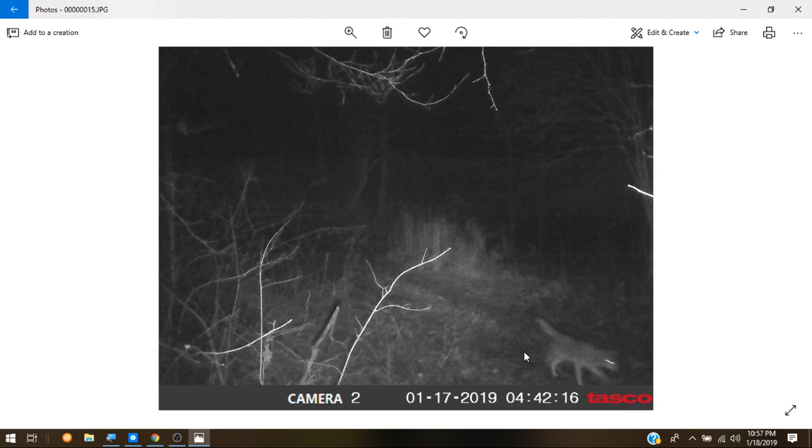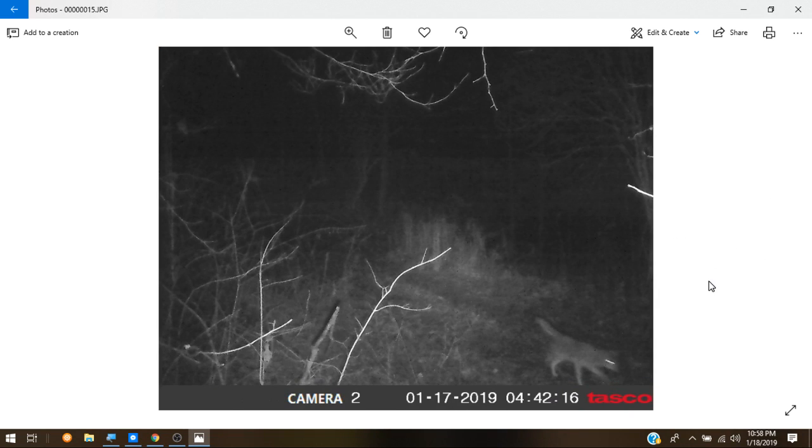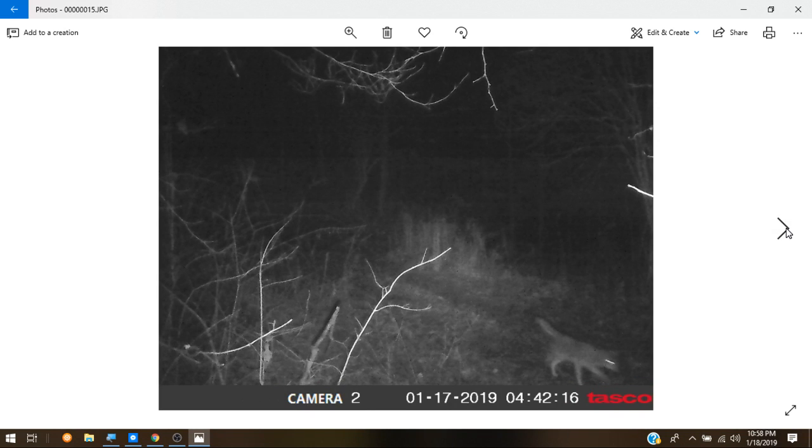I can't get over how big that thing is. Wish I could do a split screen on this. There's probably a way to do it. That is a dandy. I mean, Bailey's bigger than him, but not by a whole lot. I mean, she's bulkier. That thing might even be a little shorter. I don't know if that's a wolf or what that is.